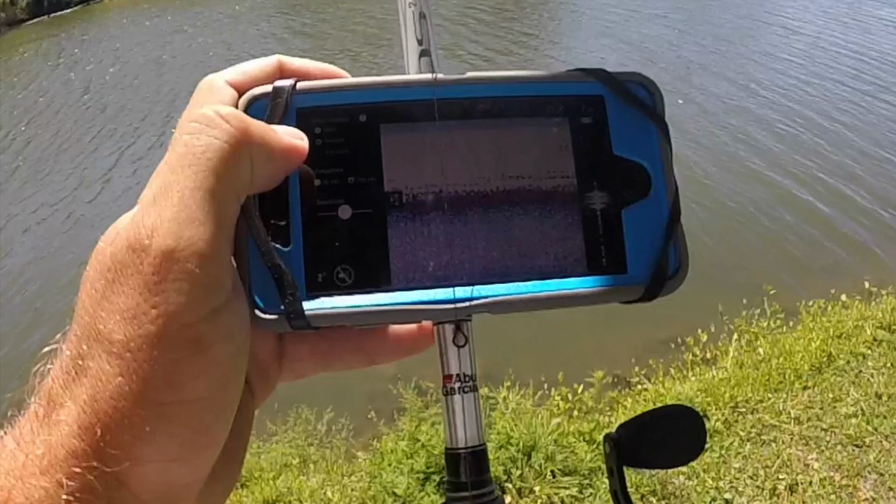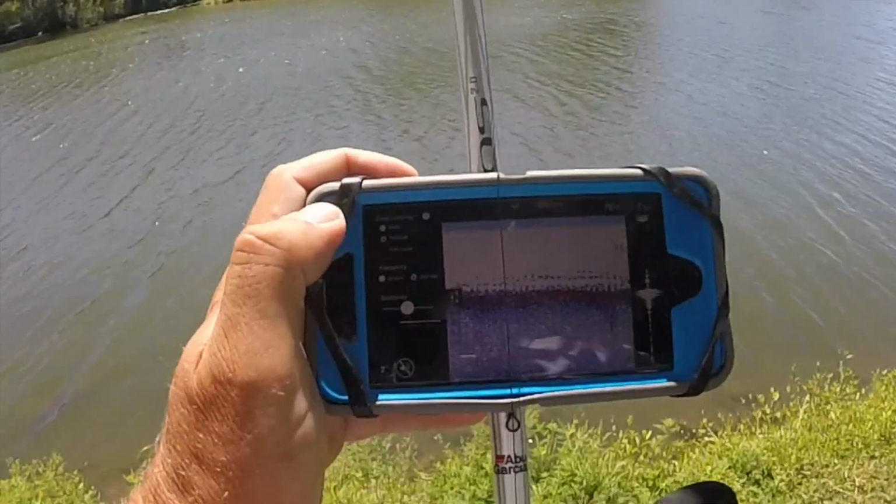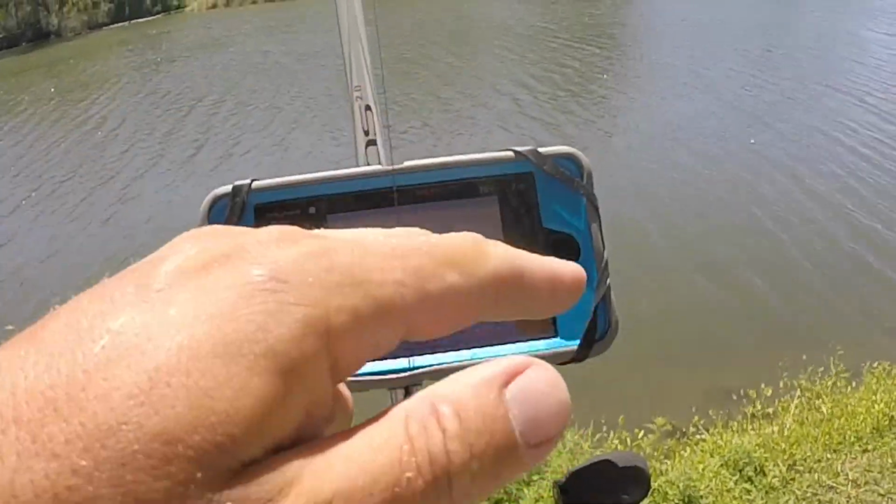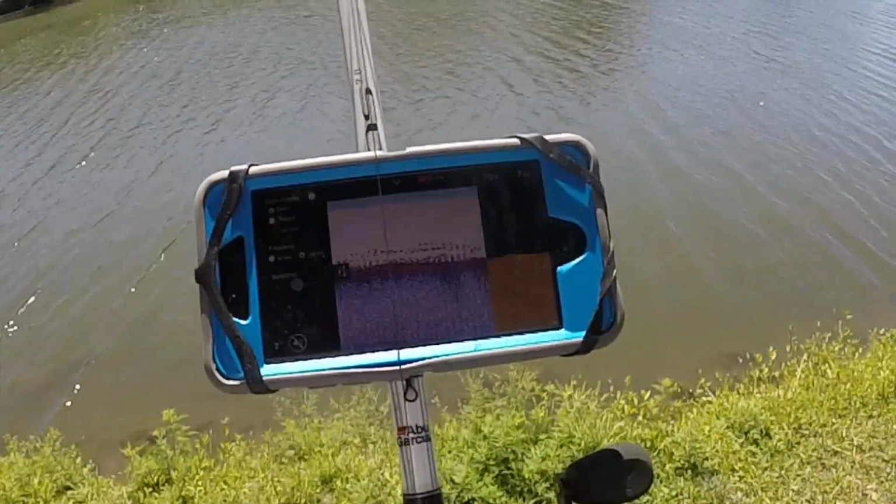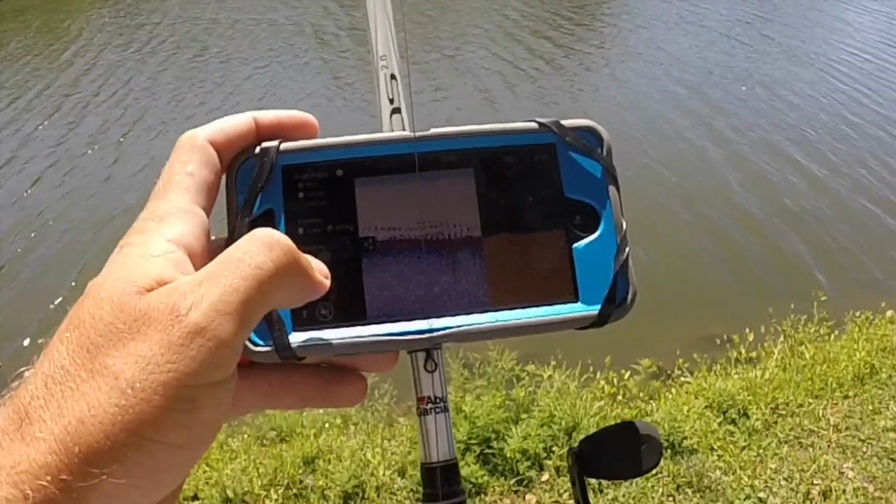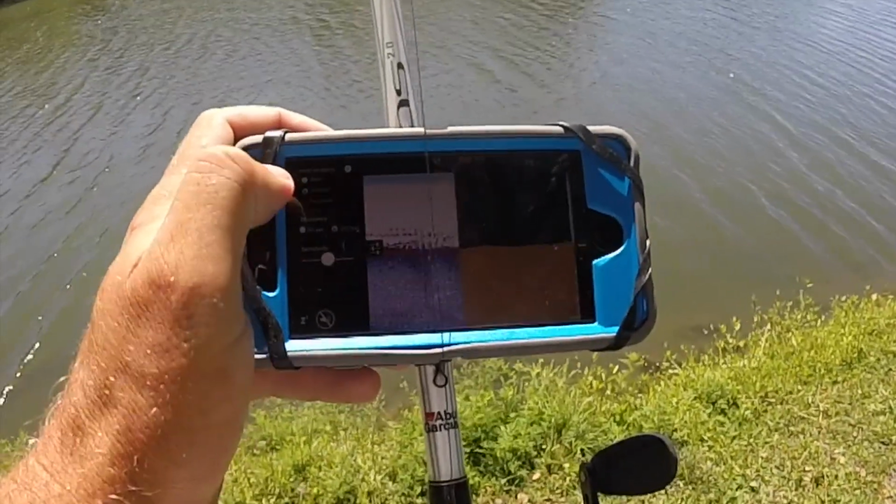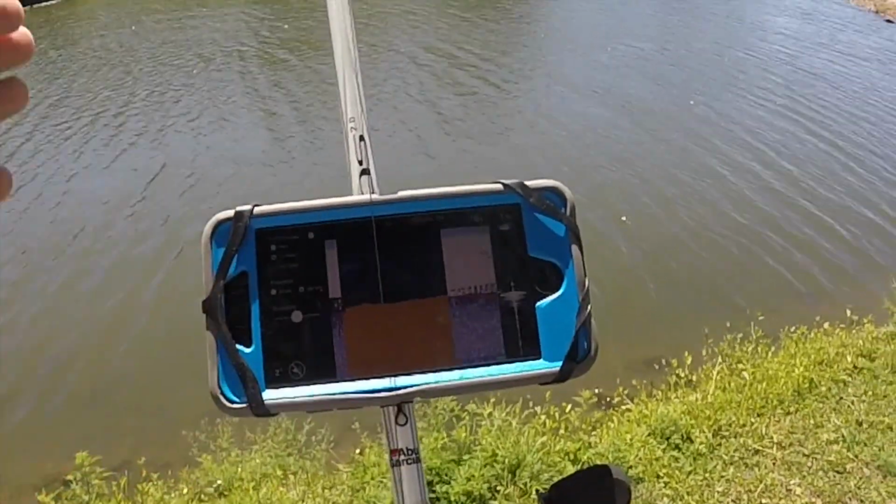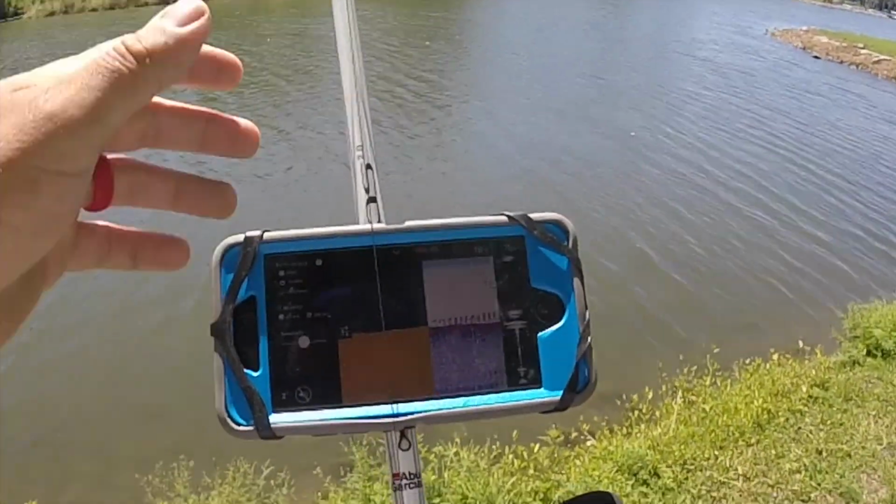But I like to leave the fish icons off. I've got it on detailed mode right now. You can also go to basic, and what that does, it'll just kind of be a brown line down there, so it doesn't pick up a lot of the bottom contour, and it's not quite as sensitive. But if you go to detailed like that, you can really see if it's a hard bottom, soft bottom. This is a pretty muddy, soft bottom right out there, as you can see.